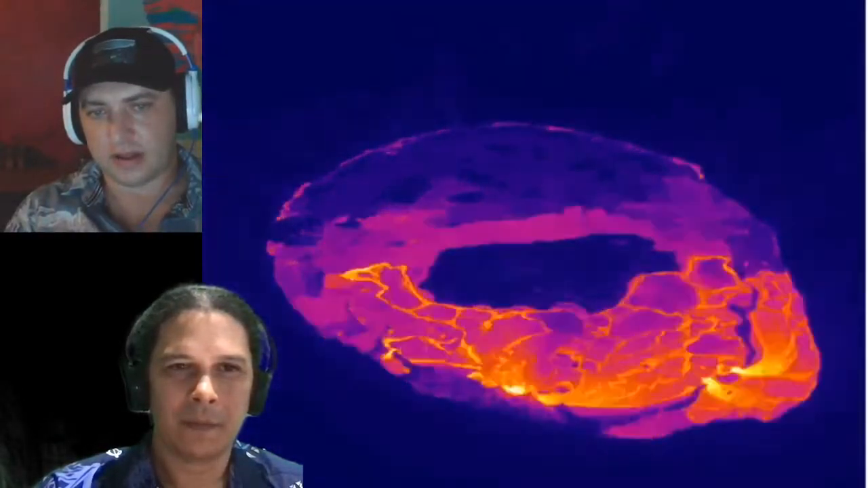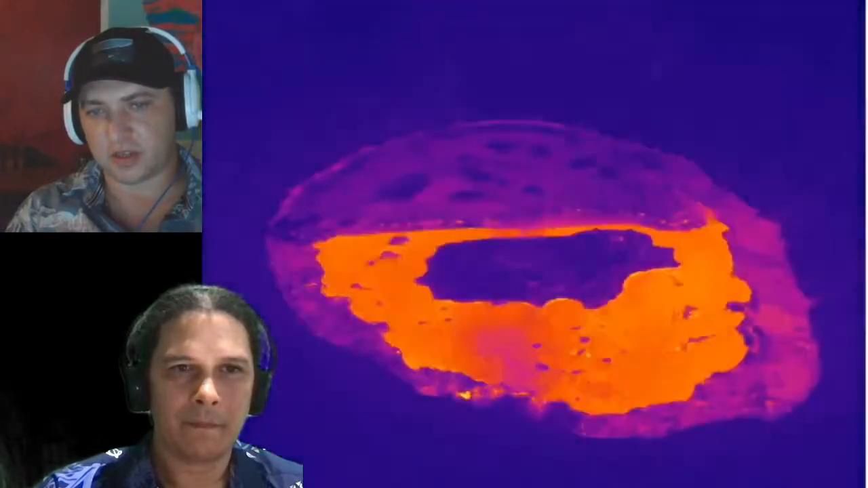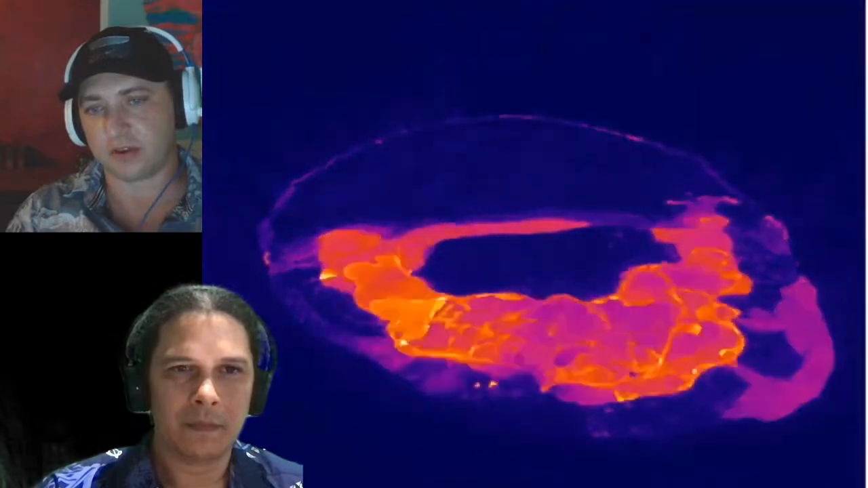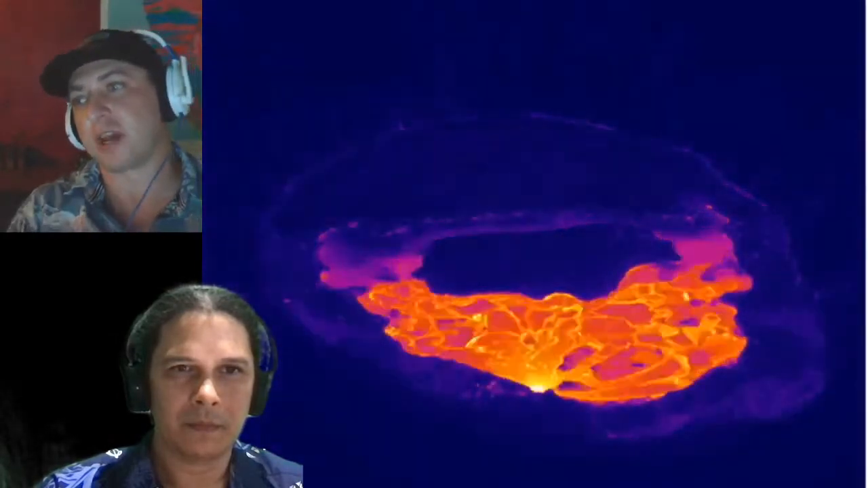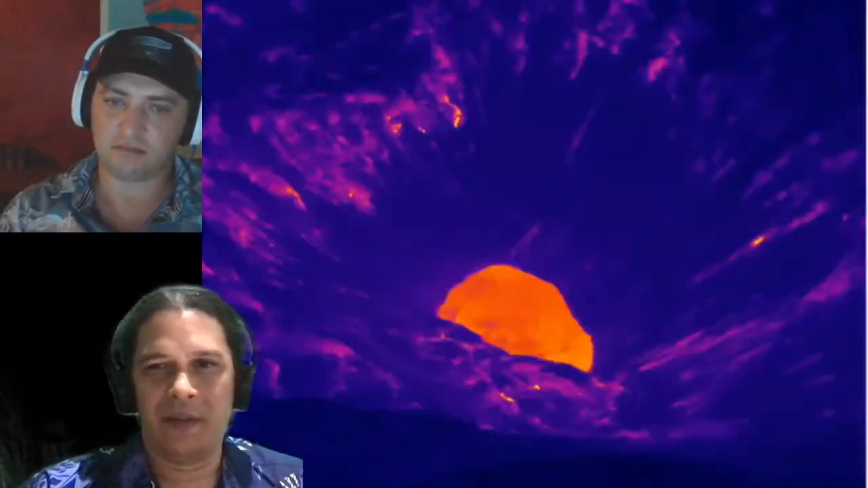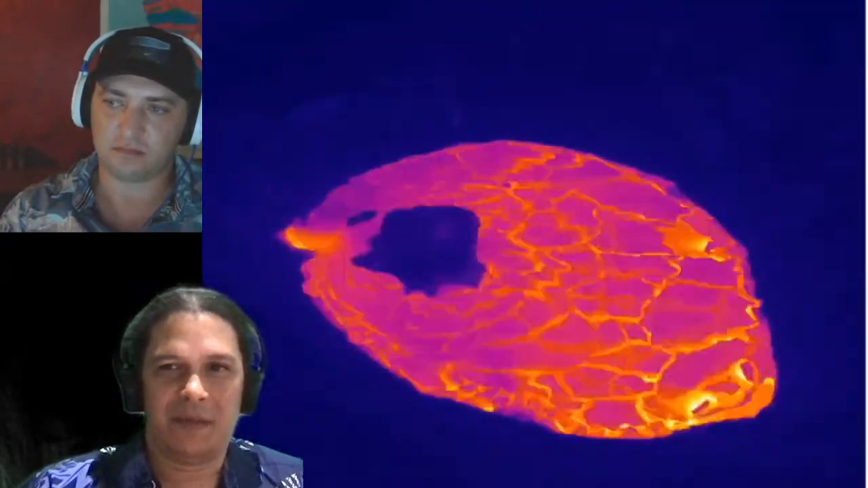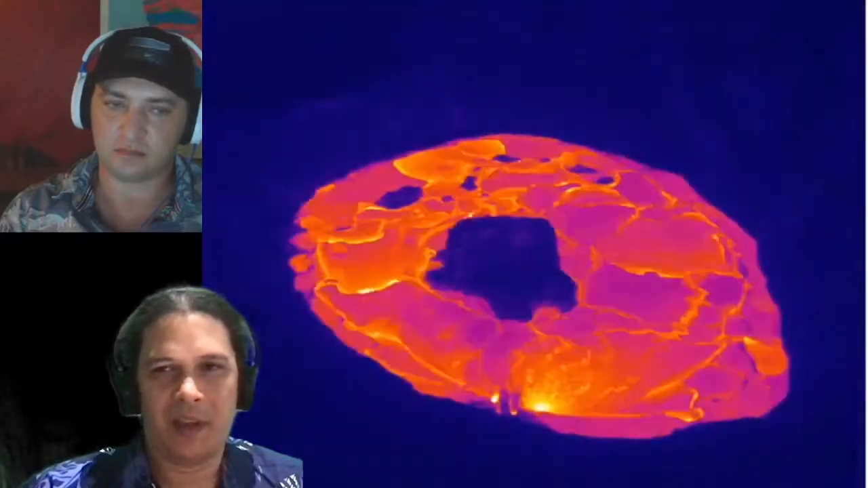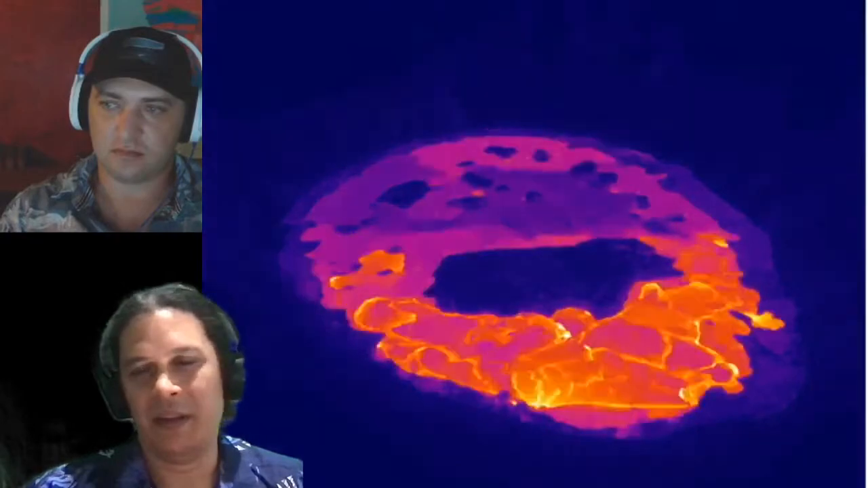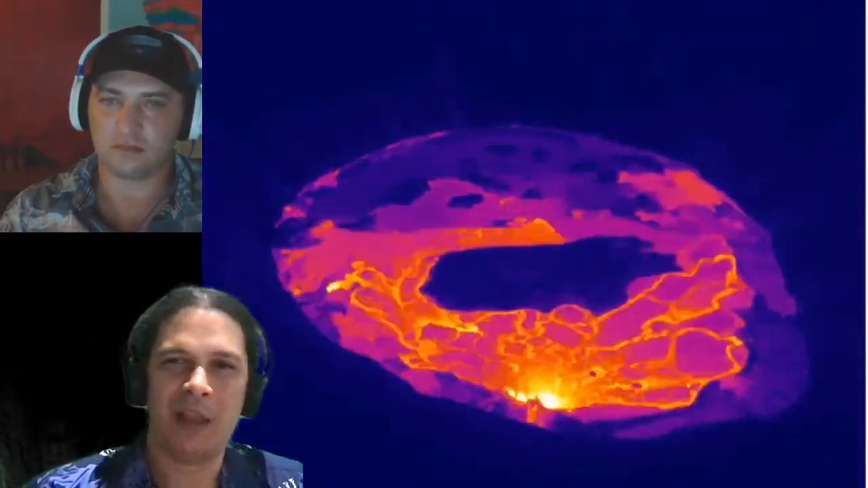Brian asks, how much are Kīlauea and Mauna Loa studied compared to other volcanoes in other regions? I think Kīlauea is one of, if not the, best studied volcanoes on the planet. That's partly because it has had long sustained eruptions, which makes it a great laboratory, and it's not a run-for-your-life kind of eruption most of the time.